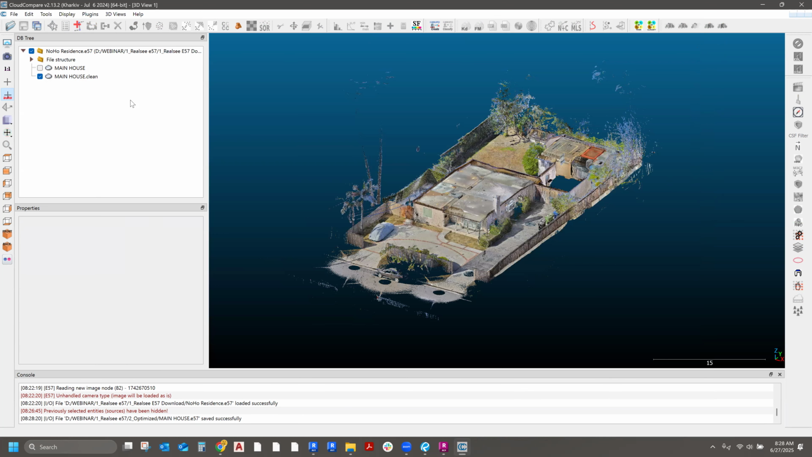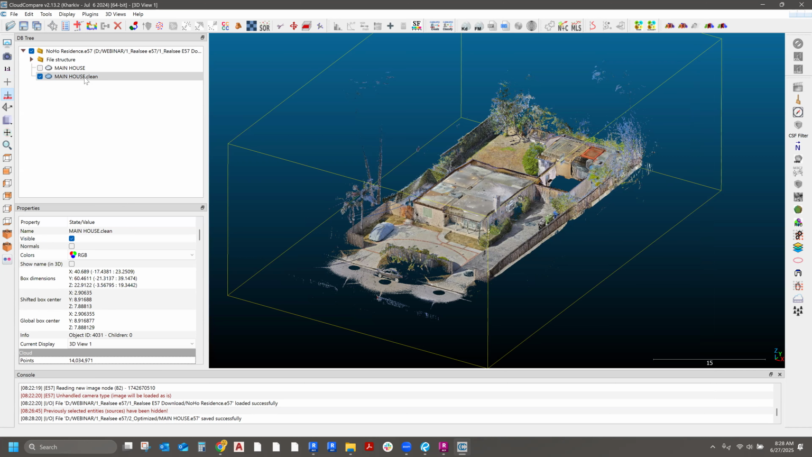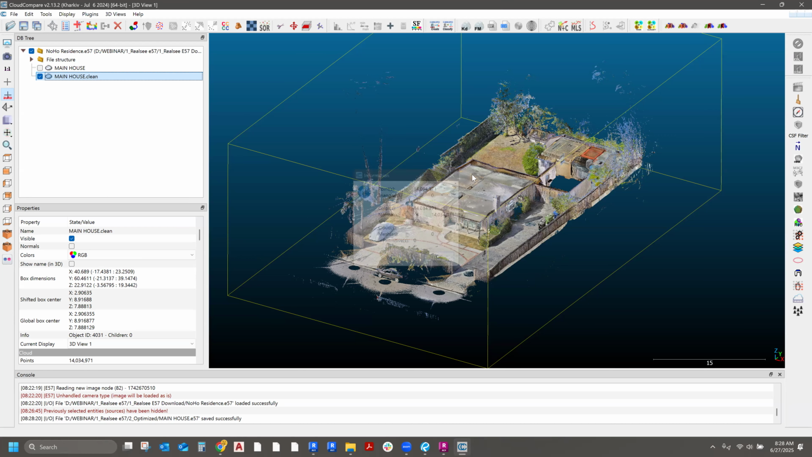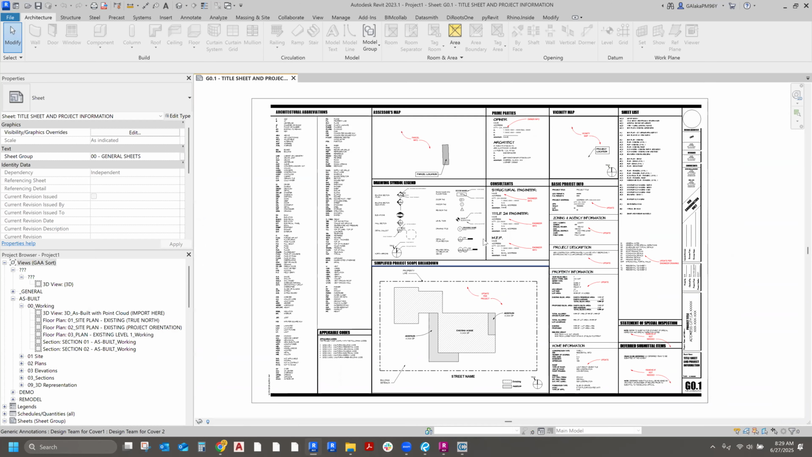Just to note, this cleaned up version of the point cloud has 14 million points. You can see it over here on the left side, or you can right click and say information, and it will say 14 million points. Now, really quickly, I'm going to show you how this looks in Revit before I go any further. So now in Revit, and again, this is my own template.